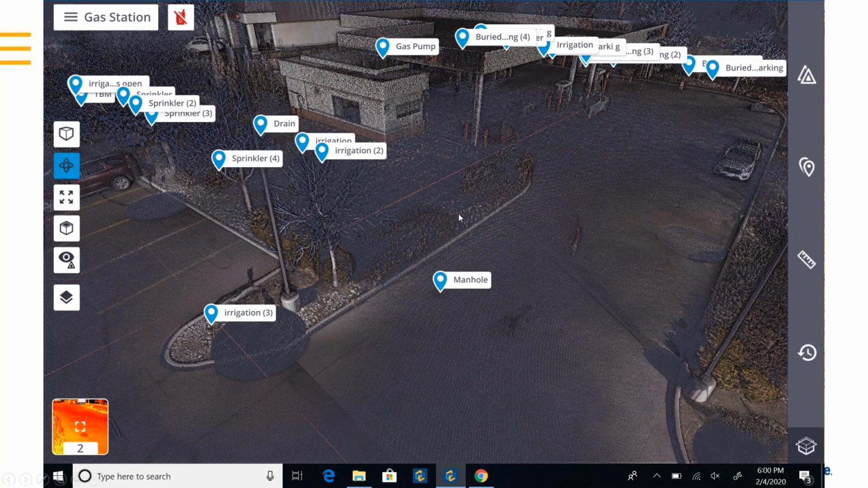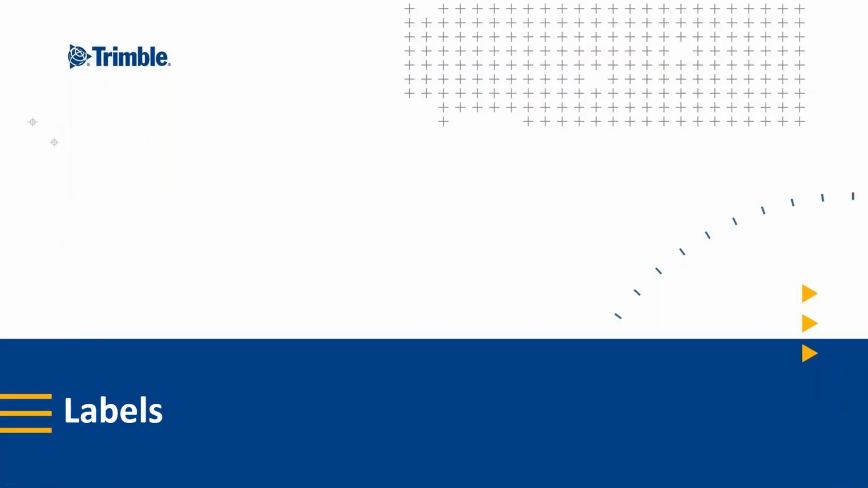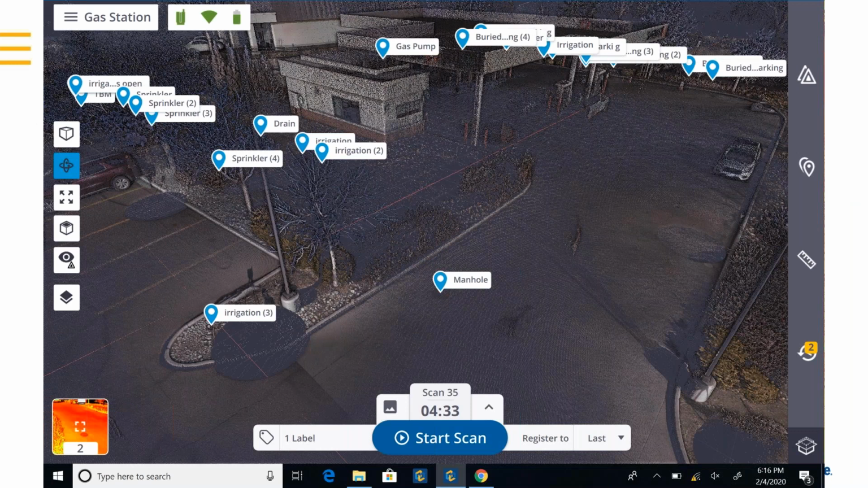But you can see the point cloud in perspective. You can see all of the annotations that I was adding, and you can see where they are right here in the 3D view. Now, labels are a little bit different than annotations in that they allow you to go in, and you see down here in the lower left corner, and apply this directly to a station. So this is scan 35 that would be next, and one label has been attached.